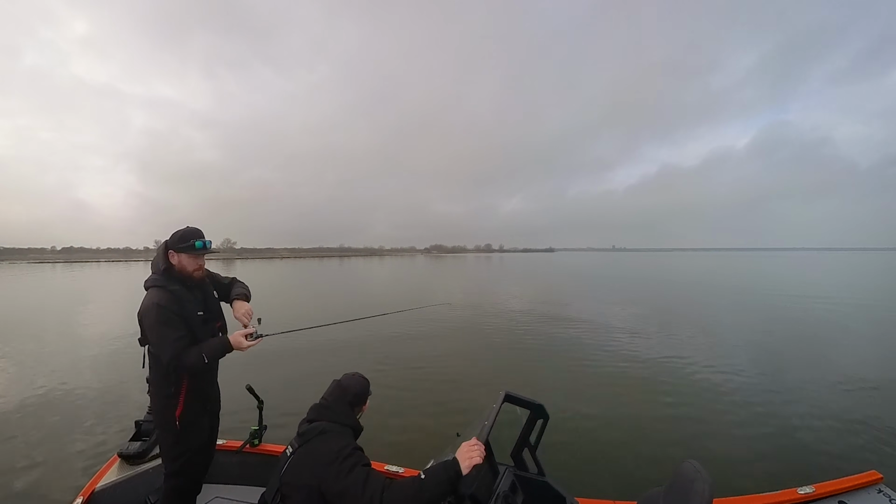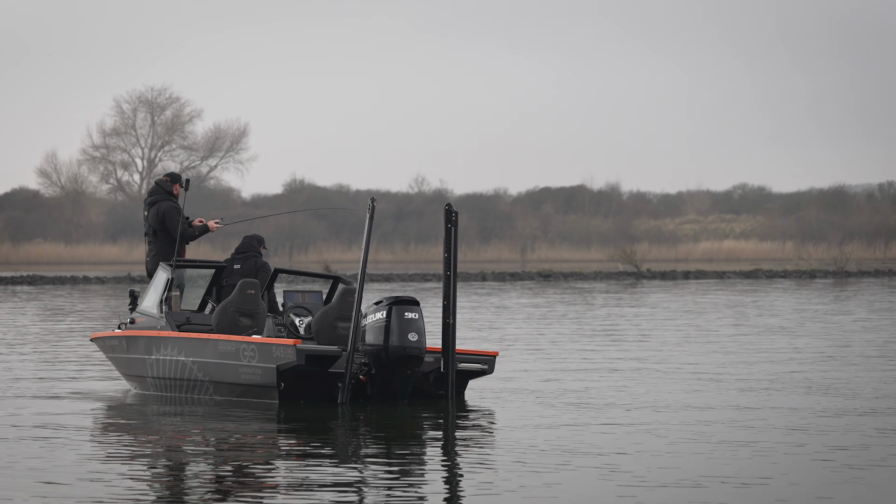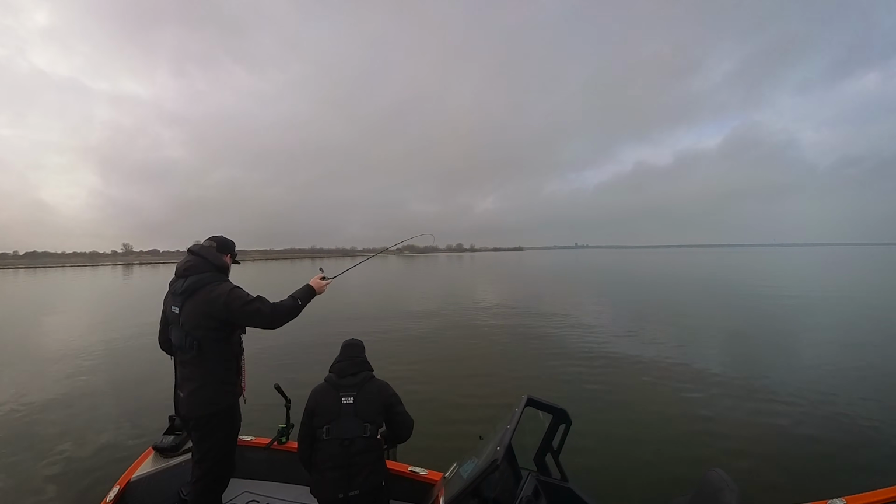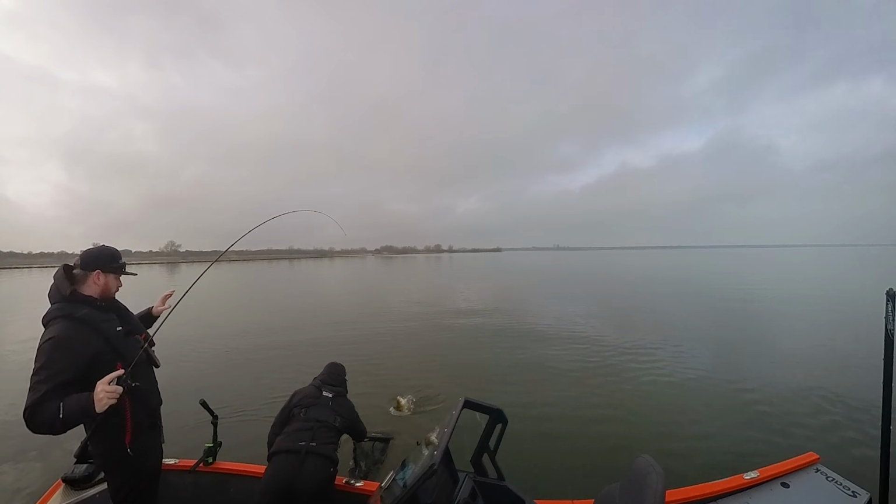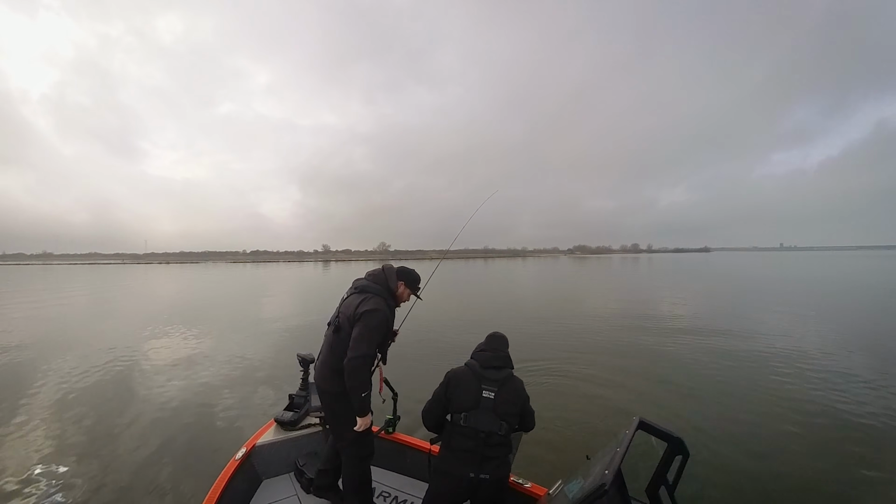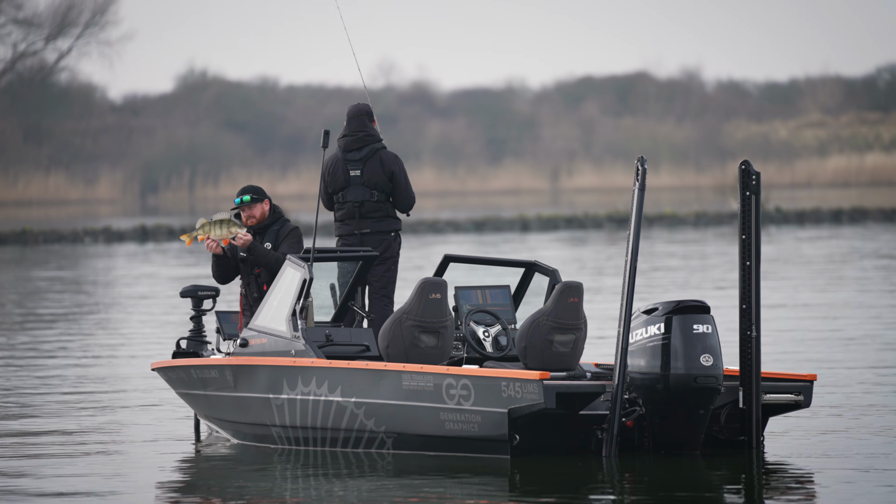Good ones. That was a good bite. Don't know how big he is, but that is a good one. Ready? Yeah, net, nice mate. Come on, put it under. Yes! Well done, mate. Get in there, mate. That is awesome. Lovely fish. Right, that is a pretty one.